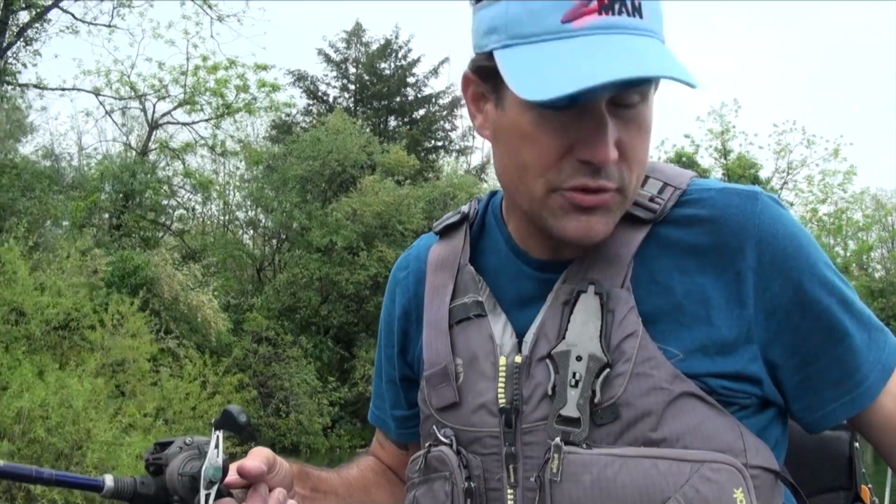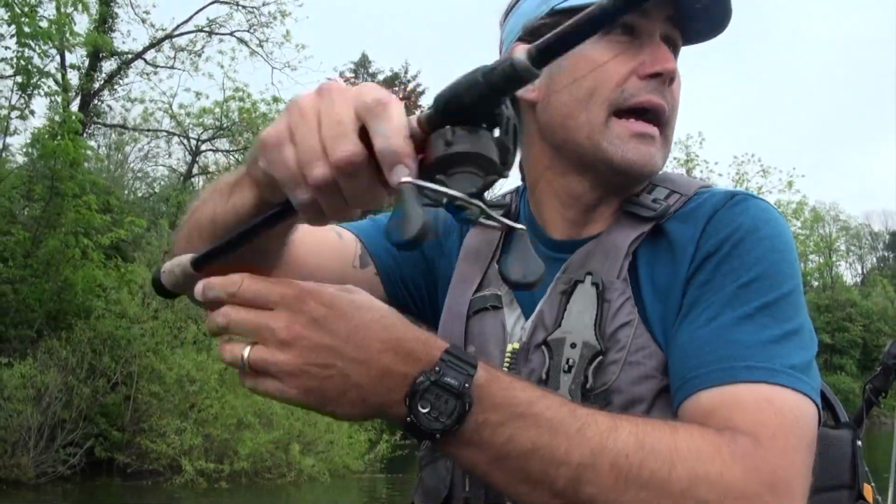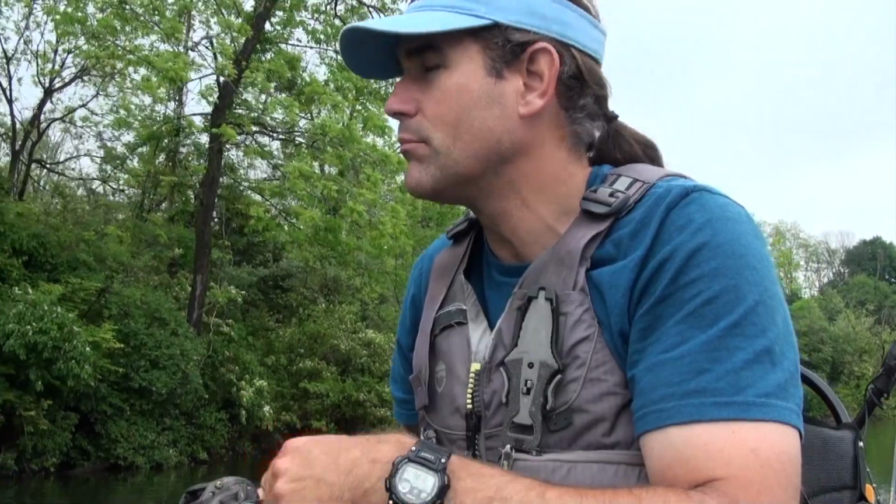So if I can find, with side imaging, which I have with this HDS7 with the regular transducer, some bluegill beds, but I actually remember from years past a couple places where the bluegill stack up, and run this bluegill swim bait past there, there's going to be a big largemouth that says, I'll take that. I will absolutely eat that bluegill.